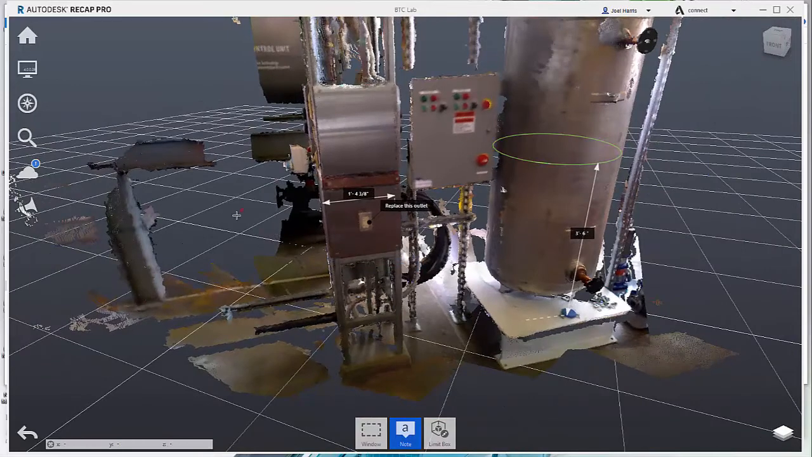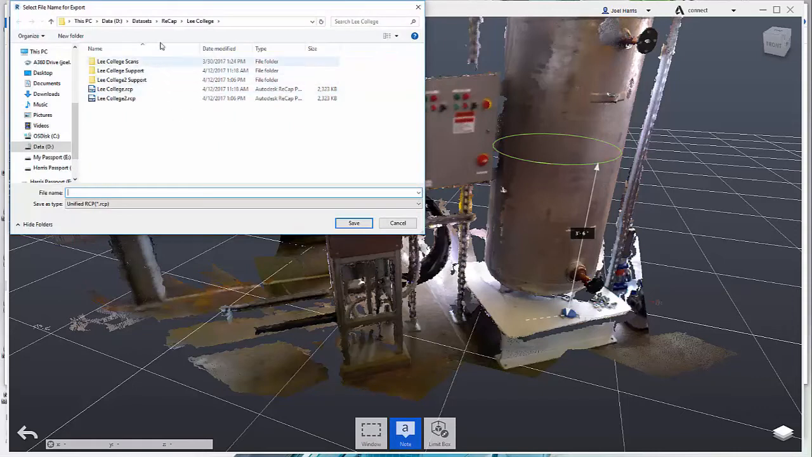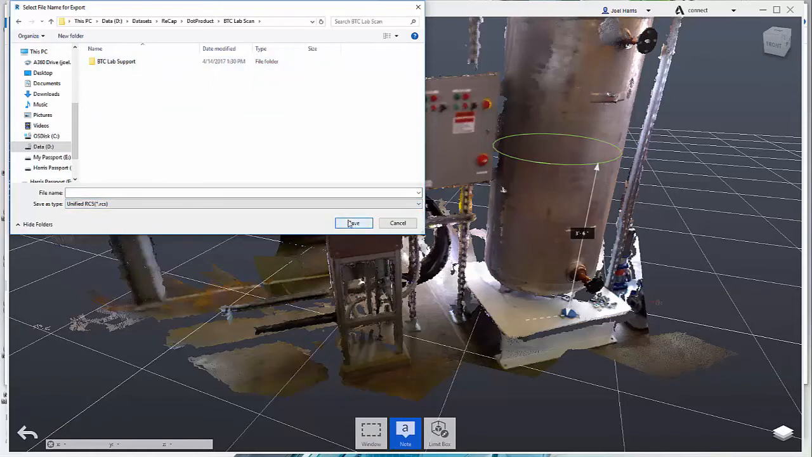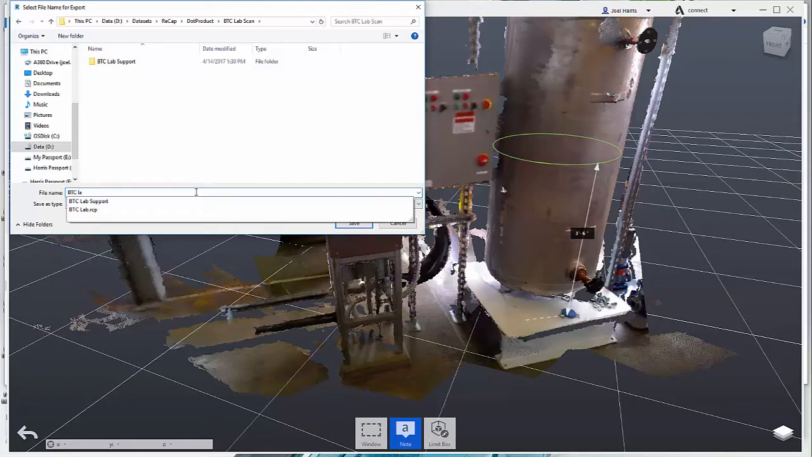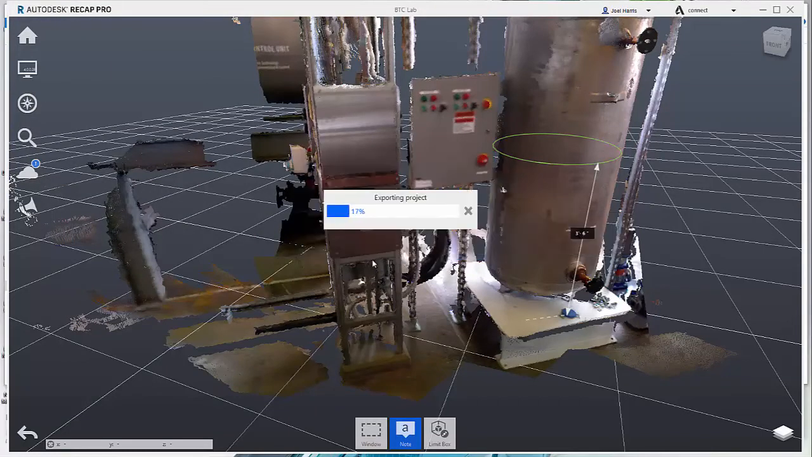If I need to export this out to AutoCAD, I would just use the export function here to create an RCS file. And this RCS file can be used in Navisworks or AutoCAD or Revit. You can also save out an RCP file. Go ahead and save that out. We can also decimate at this point too if we want to. And it's going to go ahead and generate that RCS file for us. This is all real time once again. So we've got that out there.